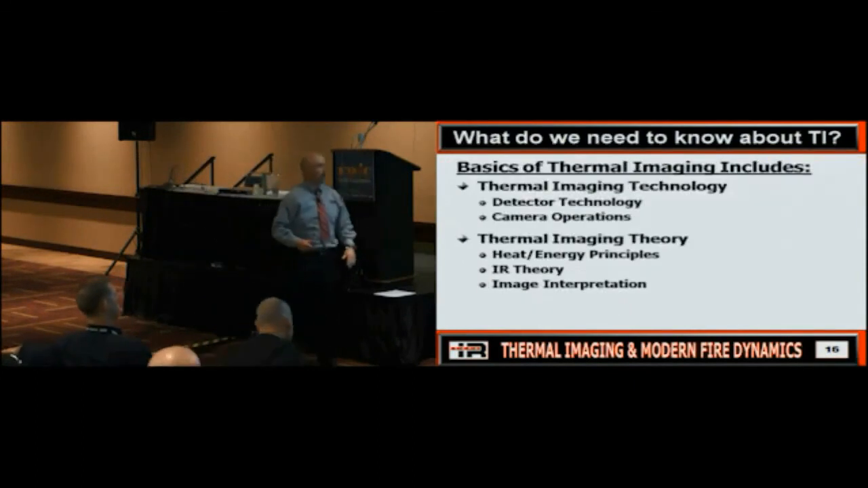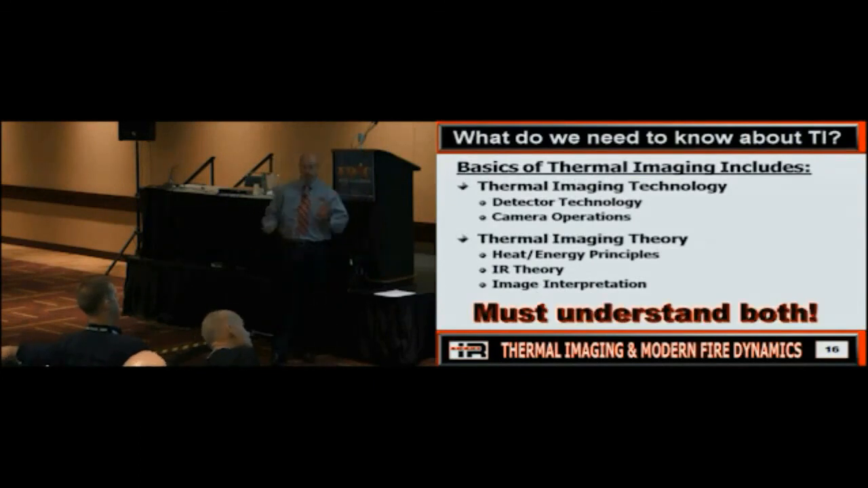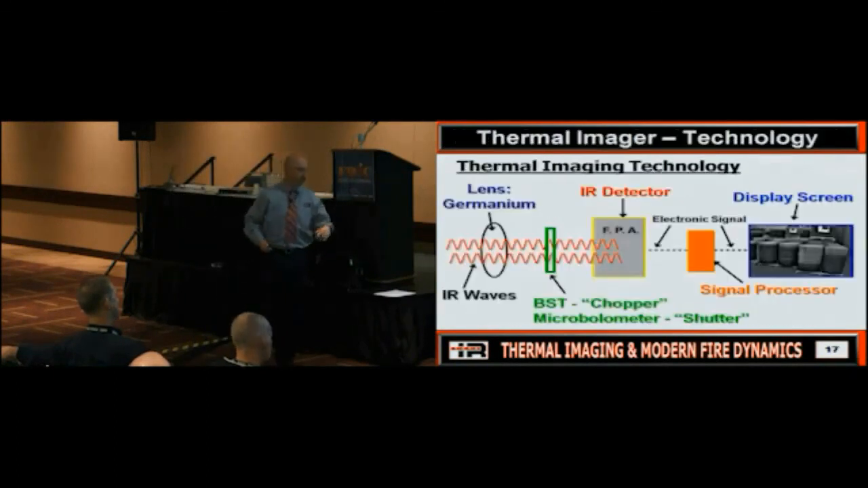So, okay. Basics of thermal imaging. This is kind of running through this, and we need to understand all this. Hopefully, if you're using a thermal imager, this shouldn't be news to anybody. But as we run through these test questions, if you don't know the answer, then we probably have got issues. Would everybody agree?